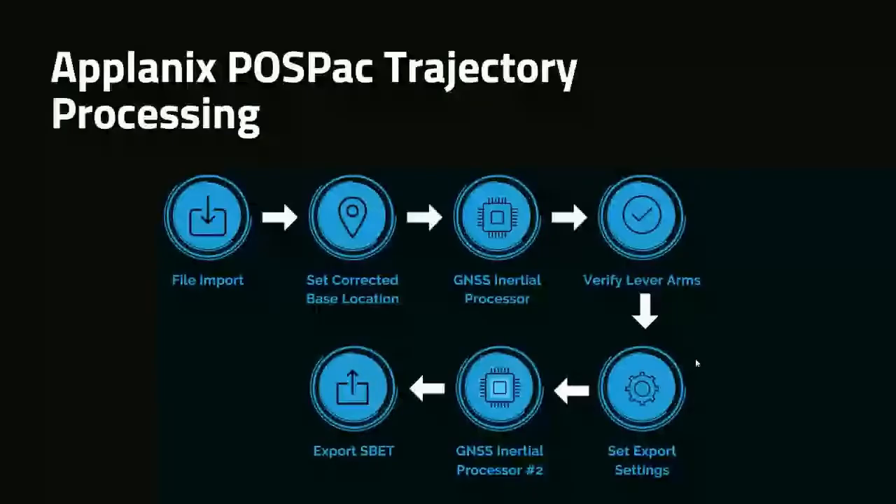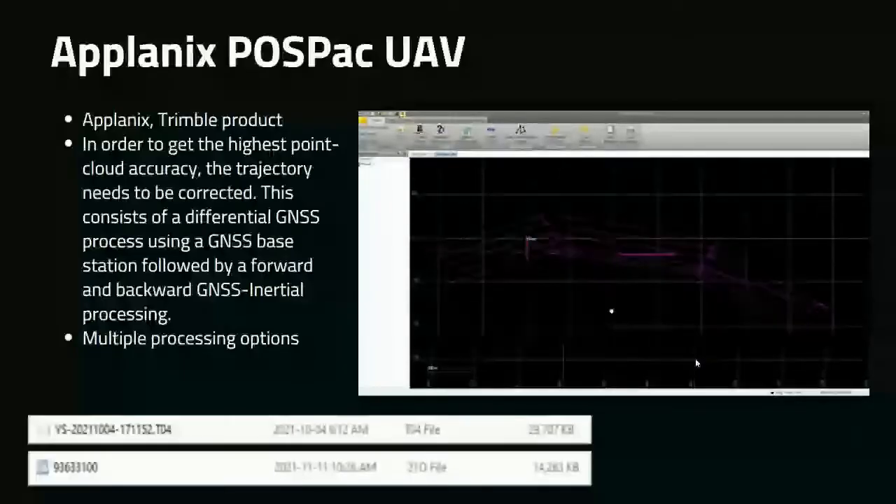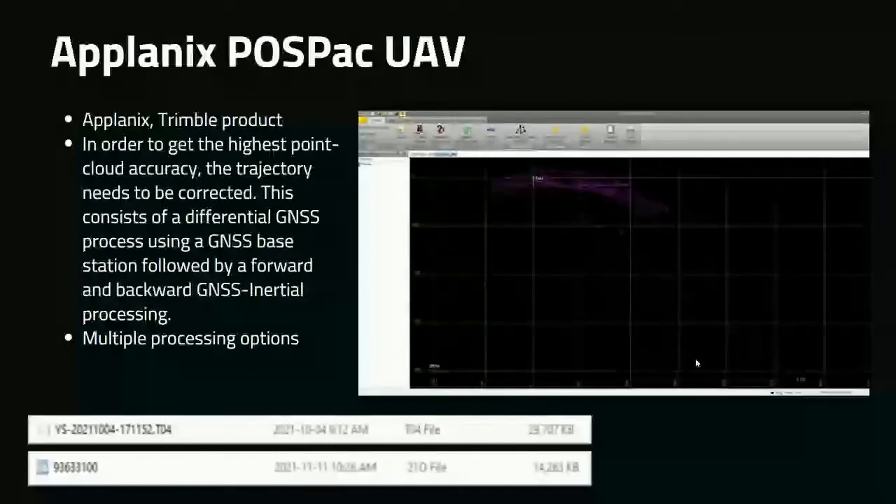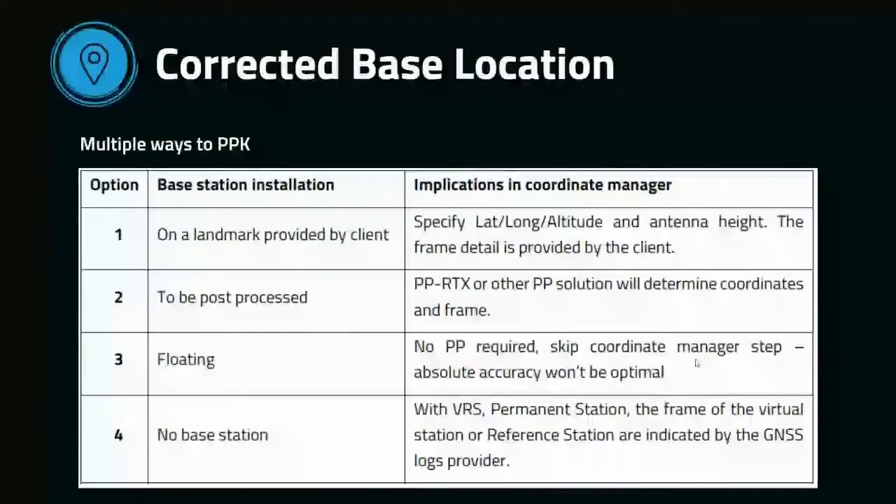A couple things about Applanix POSPac UAV. It is a Trimble product, so you will notice it looks very similar to a lot of the other Trimble desktop software. In order to get the highest point cloud accuracy, we have to correct the trajectory. This consists of a differential GNSS process using our base station, and a forward and backward inertial processing loop. We have a couple different processing options based on how we want to set our base data, and this is really important for getting the absolute highest accuracy possible.